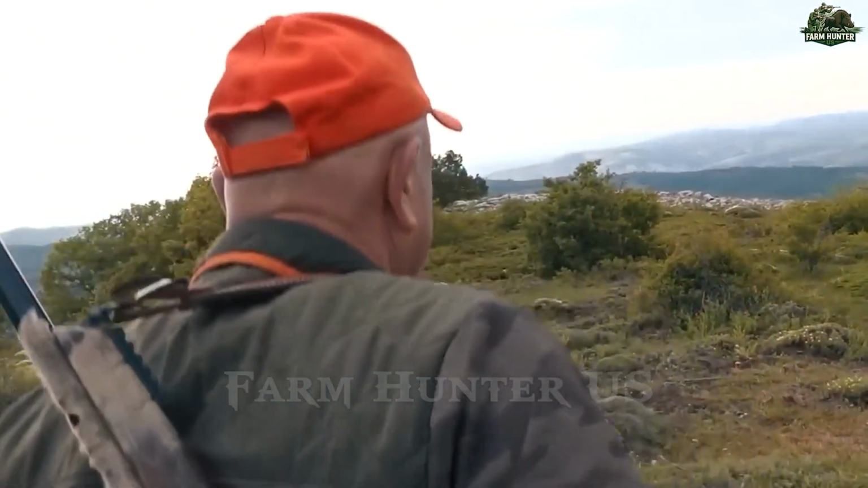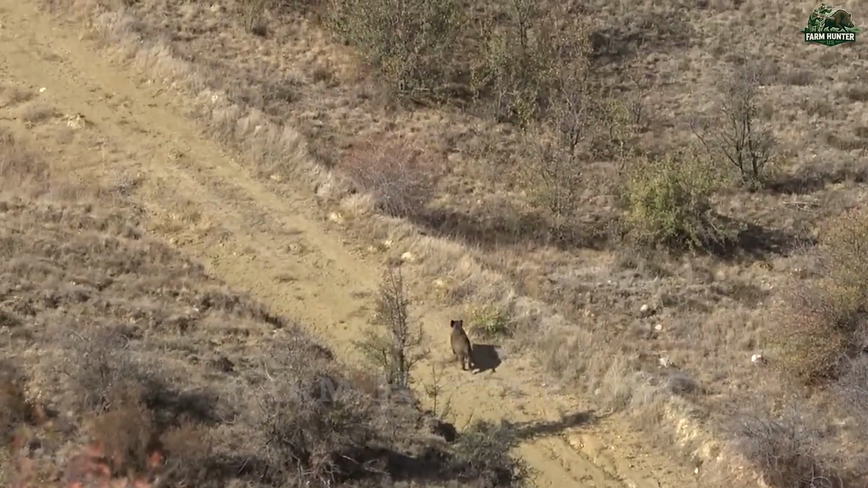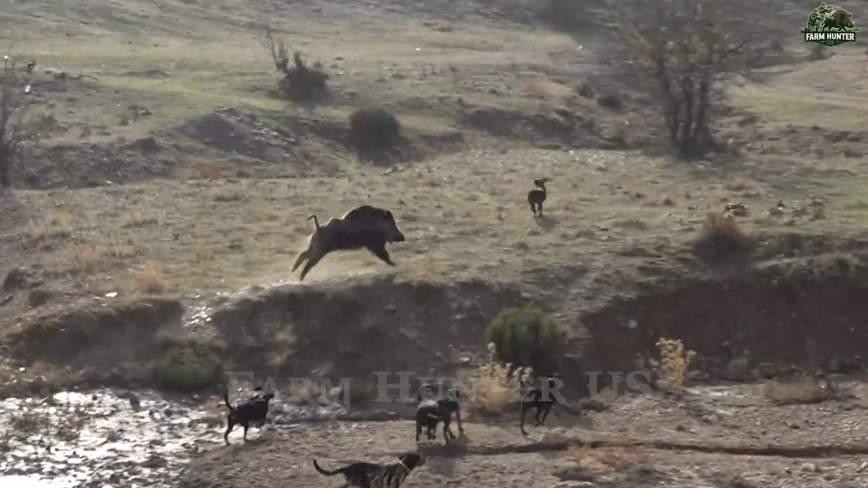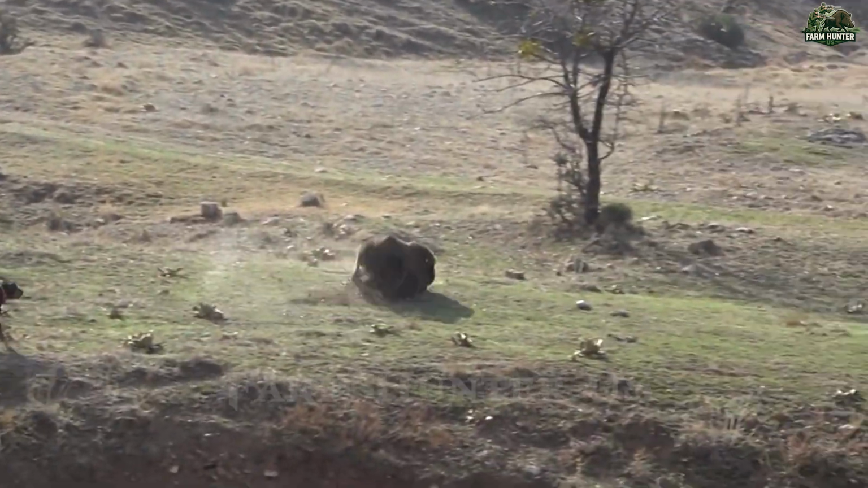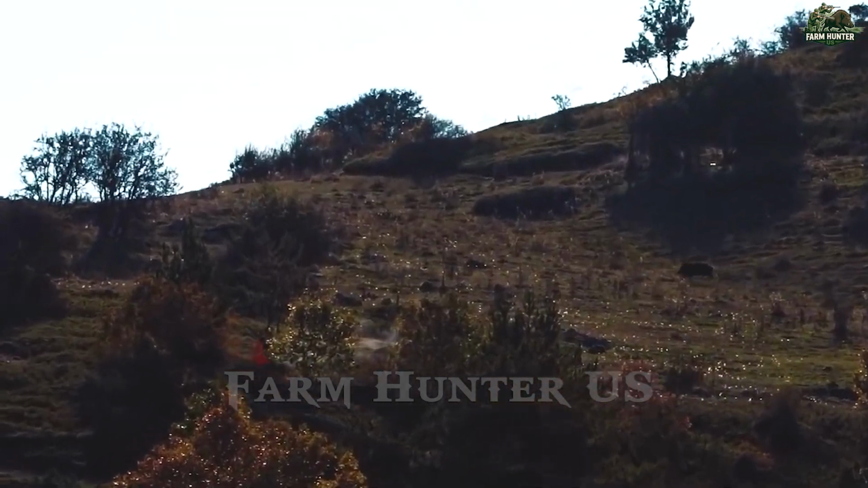We continued pushing forward, adjusting our formation and targeting carefully. From the top of a nearby hill, I spotted a dominant alpha boar charging through the clearing. I steadied myself, took aim, and dropped it cleanly. But the real challenge was just beginning.